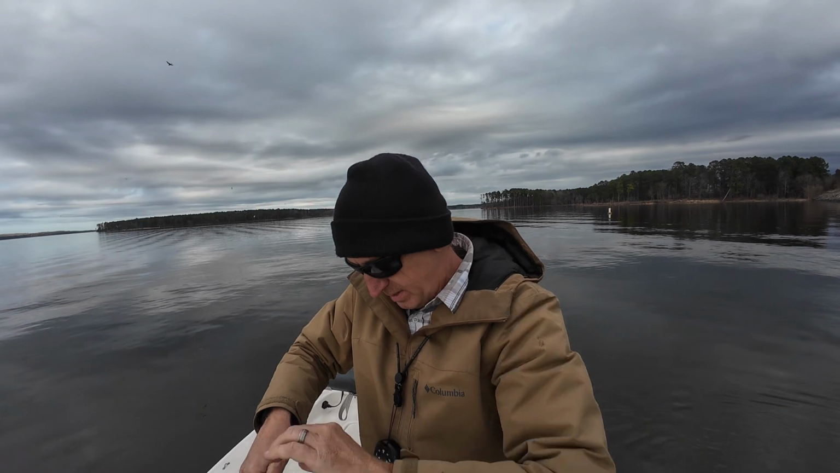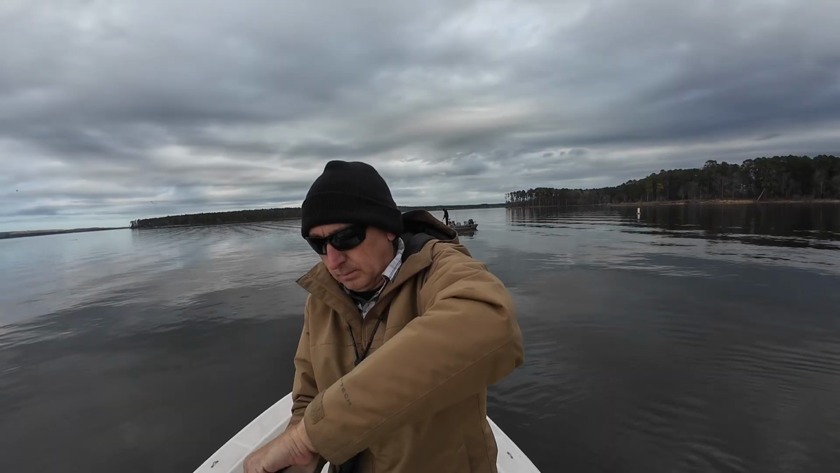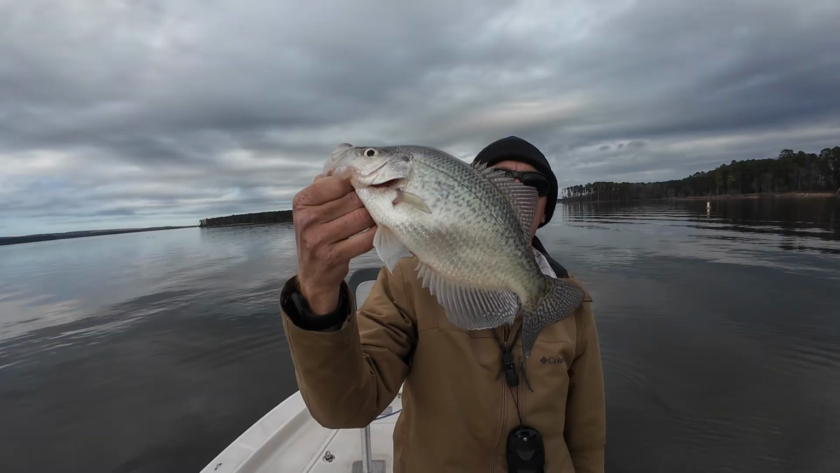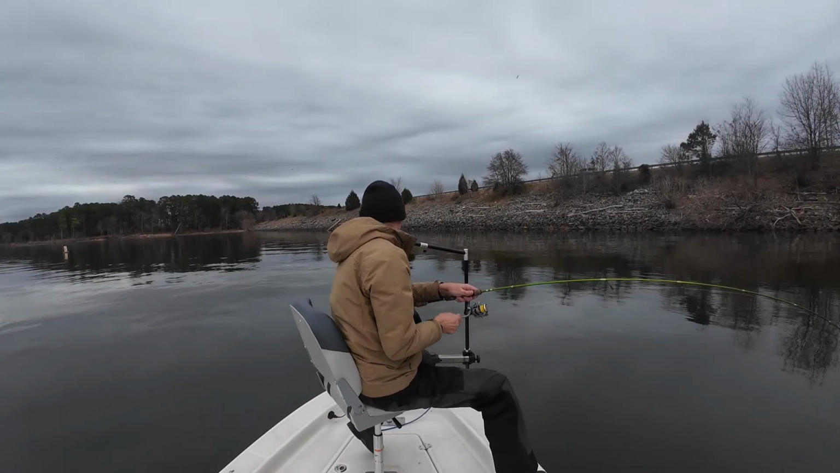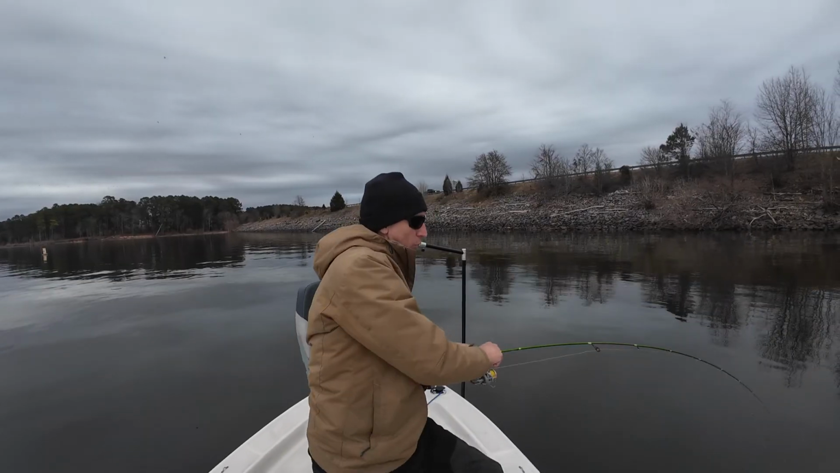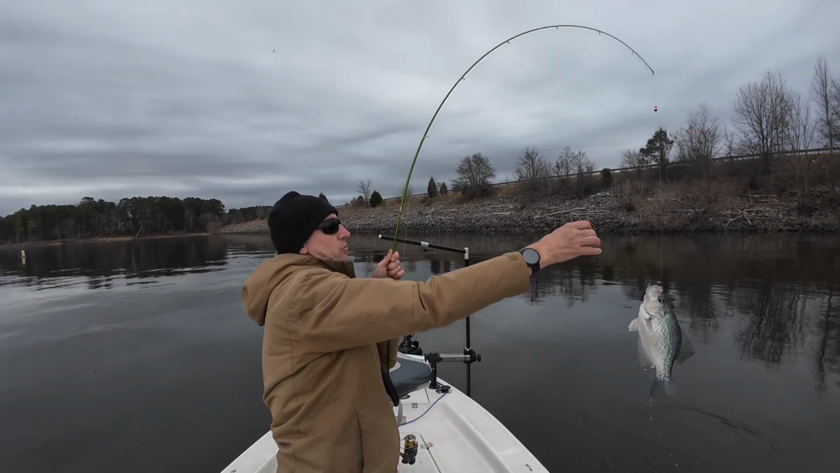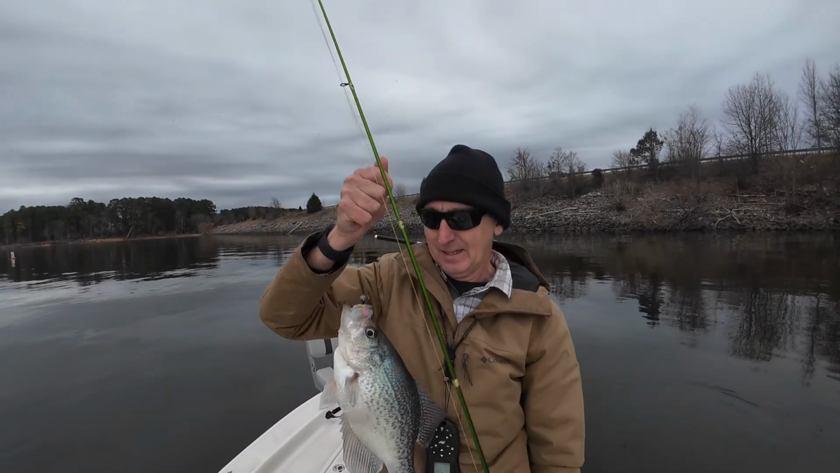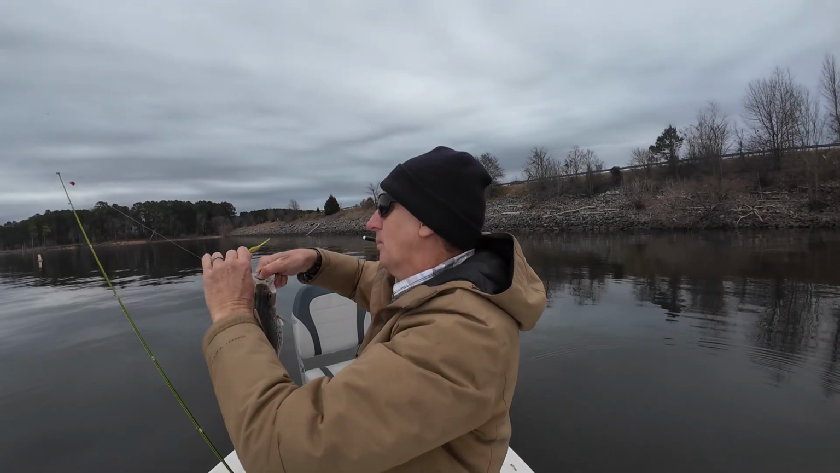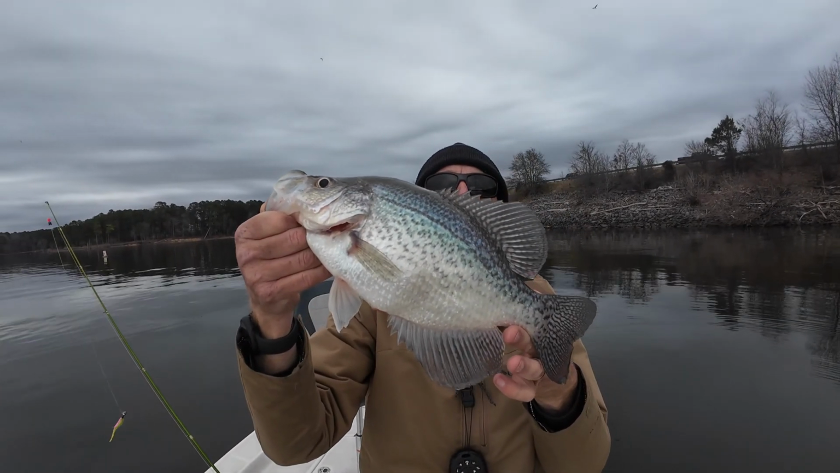He saw it and came at it. Definitely wanted it. There we go. On him. That's a good fish. Oh my goodness, y'all. It is a tank. Absolute tank of a fish. What we love.